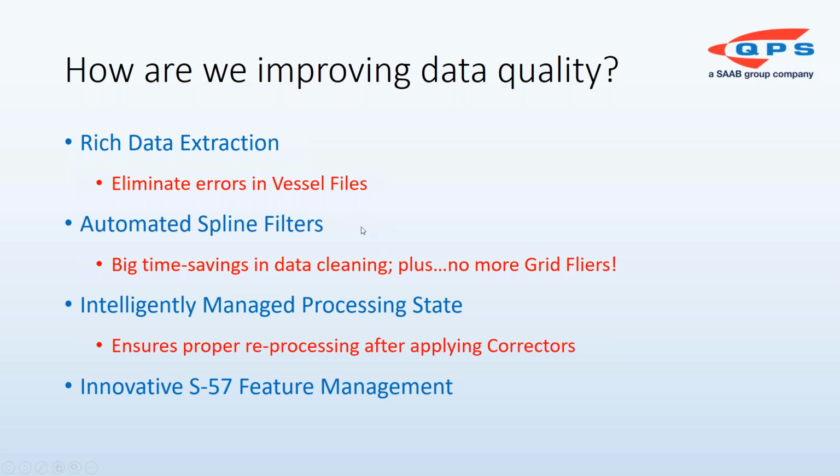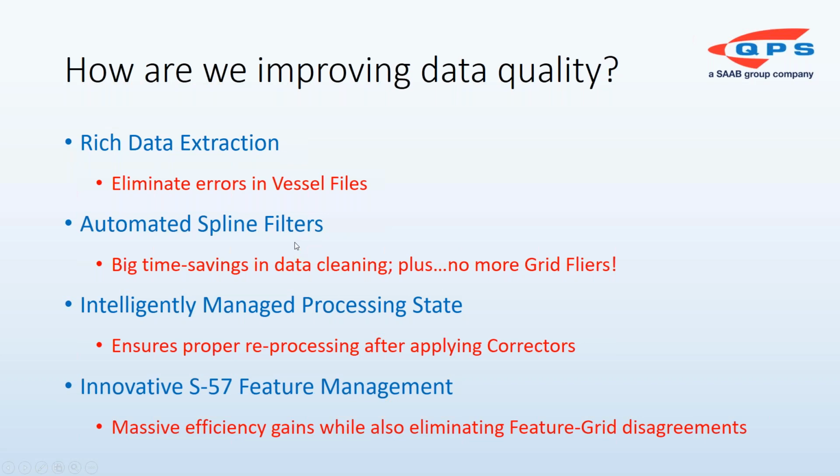And then of course the last one, I just spoke to it during this webinar, our innovative feature management functionality. Obviously, the more features you have, the more efficiency you gain from using it, and it has the side benefit of completely eliminating another very common source of error, which are the feature to grid disagreements. So, looking at all these together, it's vessel files, grid flyers, correctors, the feature to grid thing. These are all the most prominent issues in the workflow that we're attacking directly and making improvements, in some cases completely eliminating.